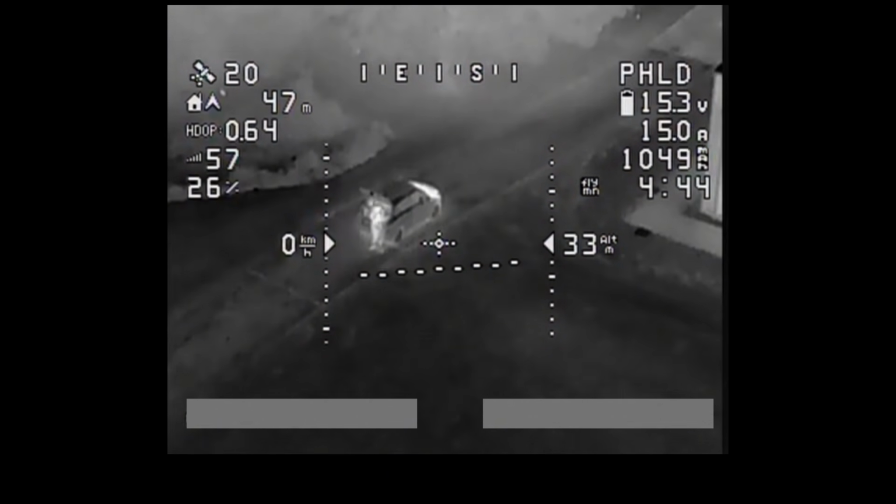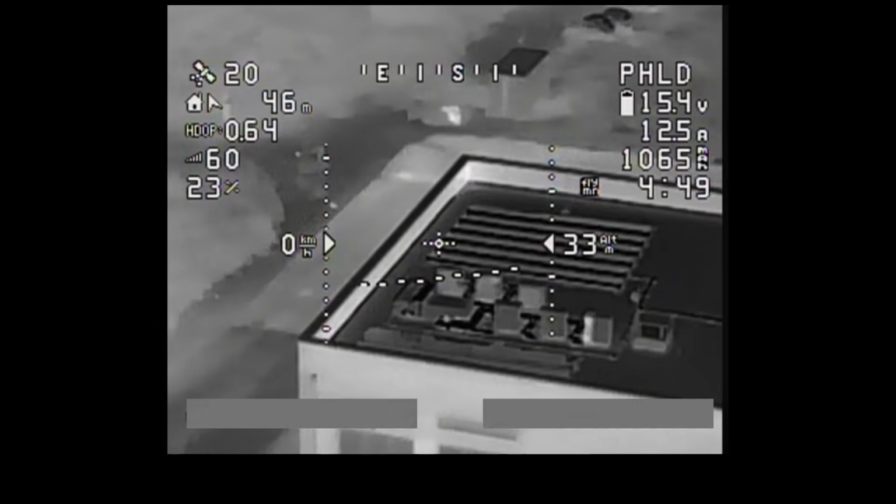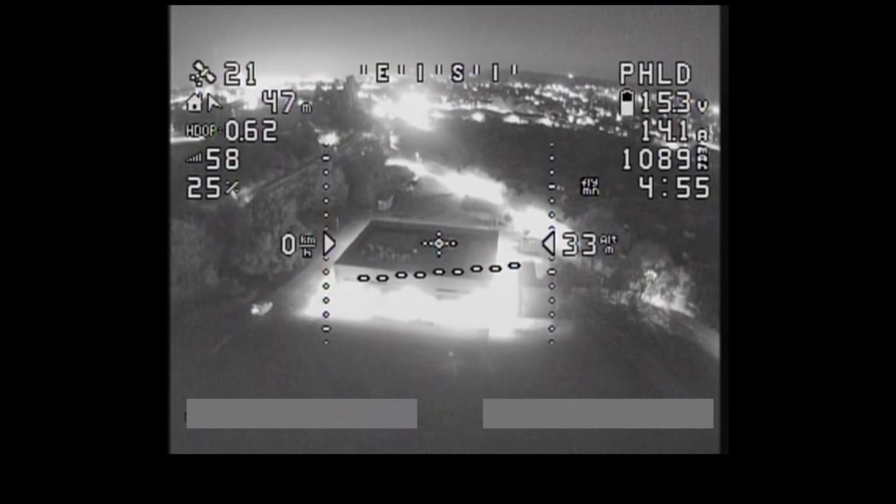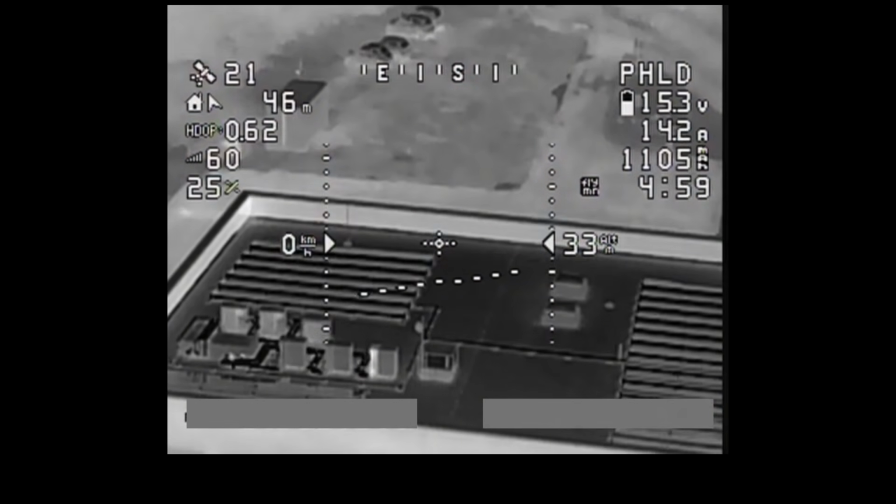Let's have a little bit of a look around whilst we've got this mode enabled. So there's that building I told you about. Whole load of detail you can make out on the roof there. Could I see any of that with the infra? You can't make out anywhere near as much detail as you can with the thermal.